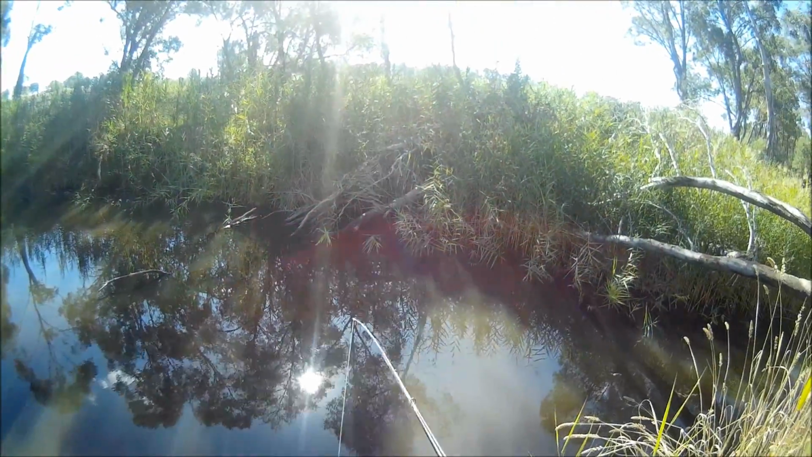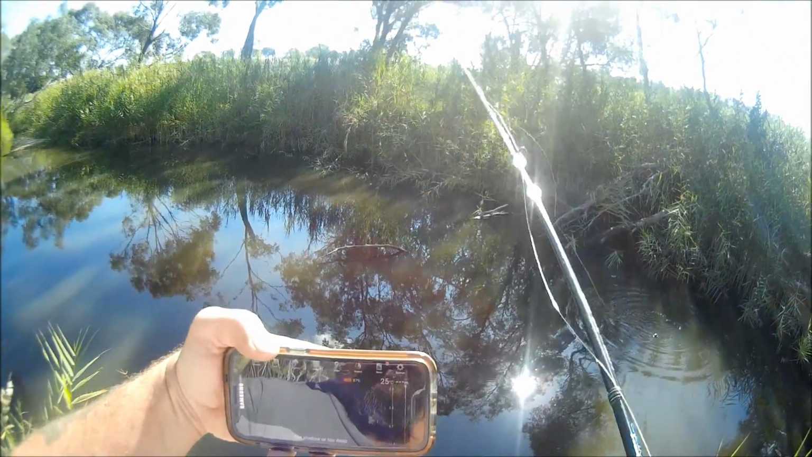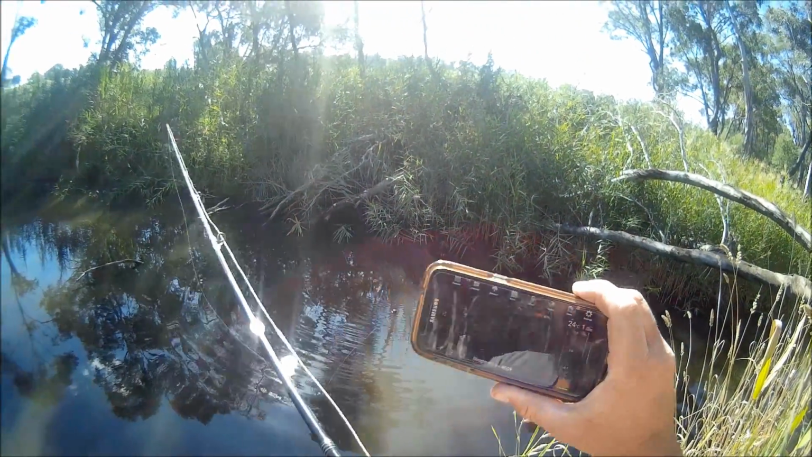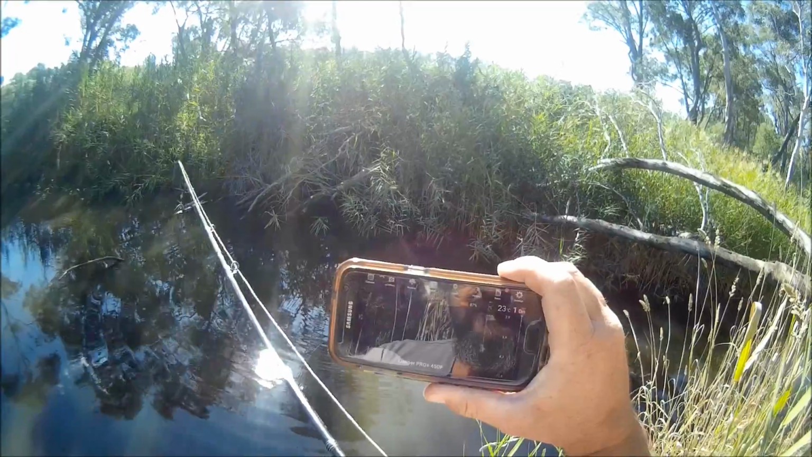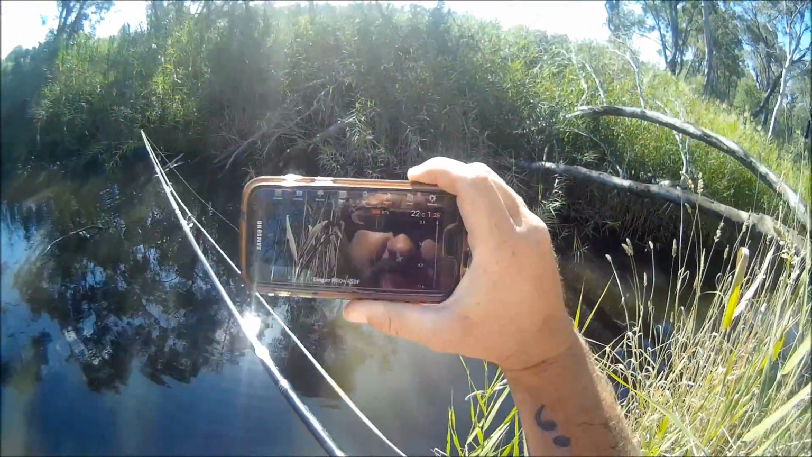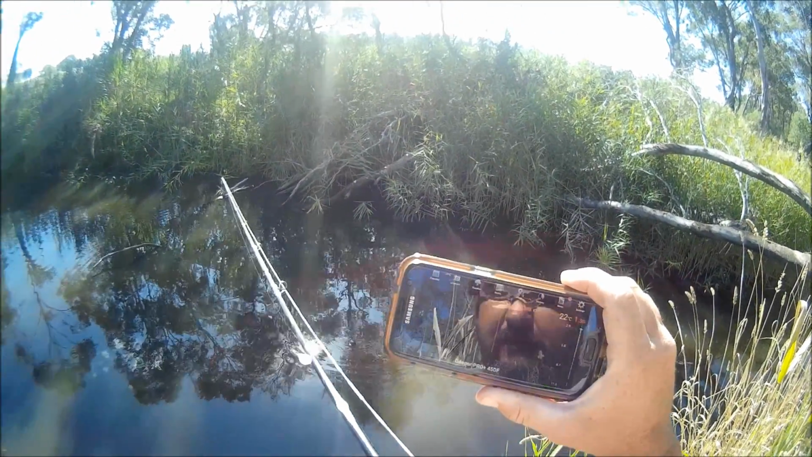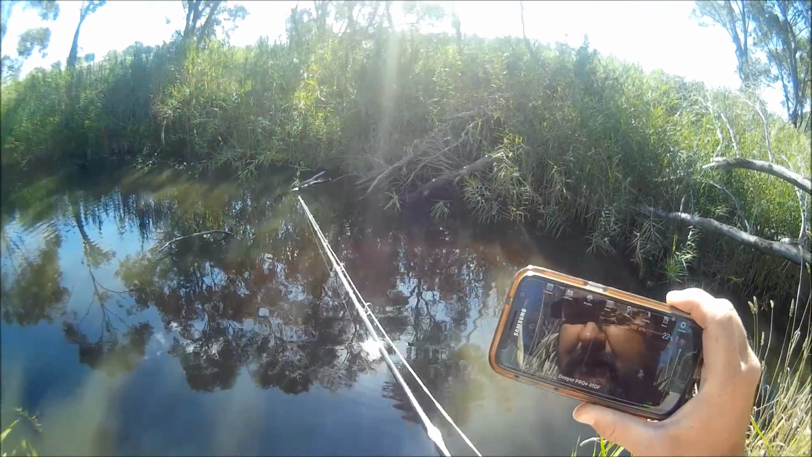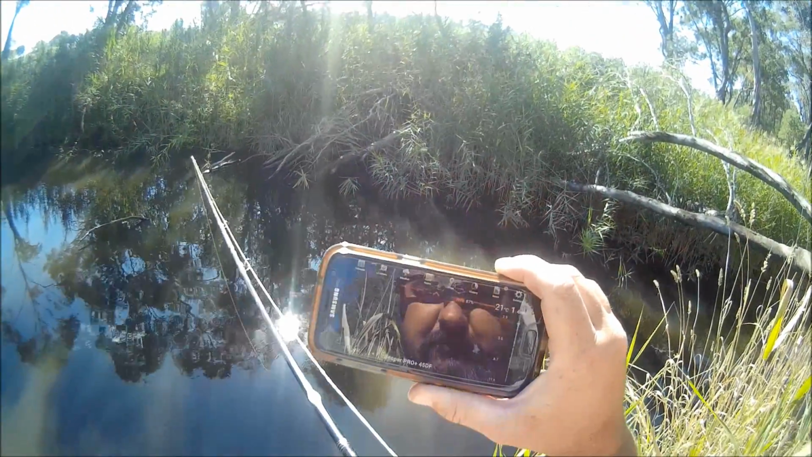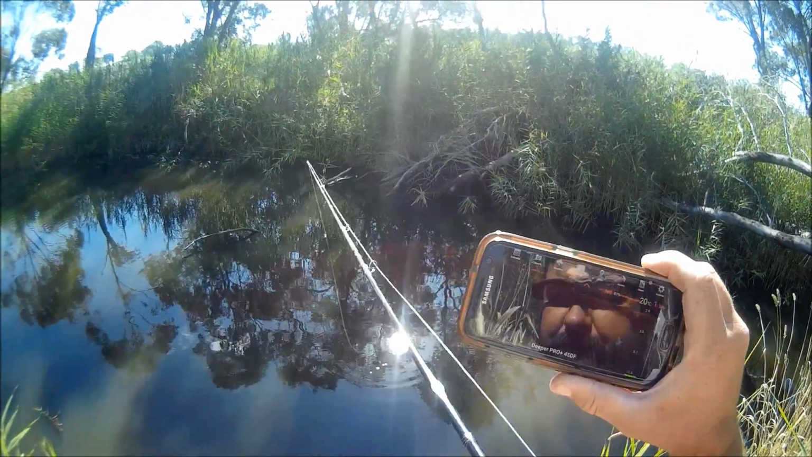Then I'm going to cast this out over there and just have a look and see what's over there. So over there, too shallow or too deep, here we go, 1 metre. It's 1 metre deep there. I'll reel that back. I'm actually reeling with my left hand so I can hold my phone. 1.2 metres. So that's around about 4 feet, 5 feet. 1.3 metres there. Wow. That's around 5 feet deep just out there. Who would have thought that in such a small little creek? 1.4 metres. Plenty of depth.